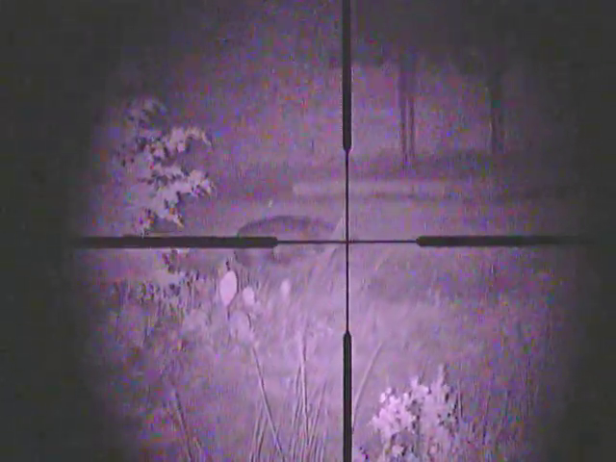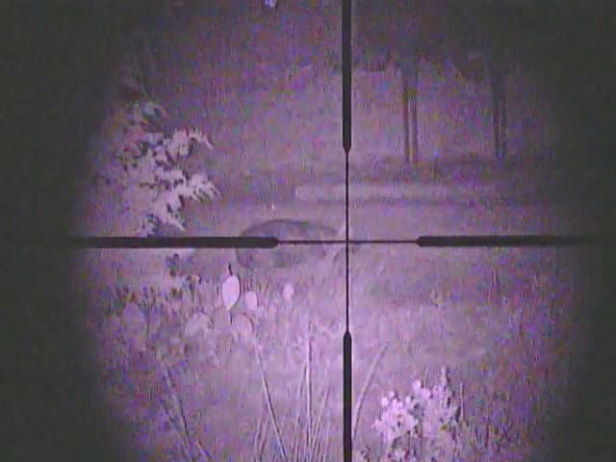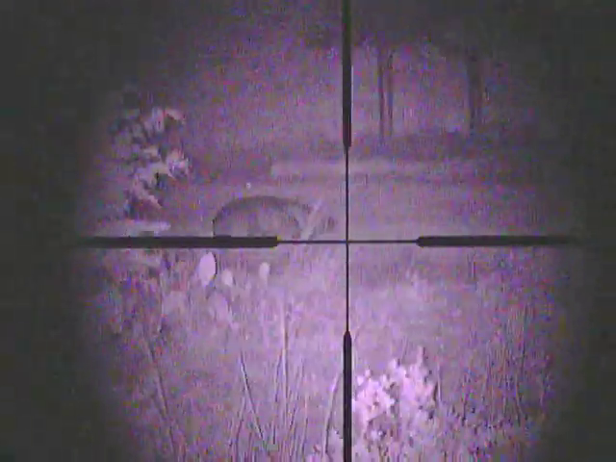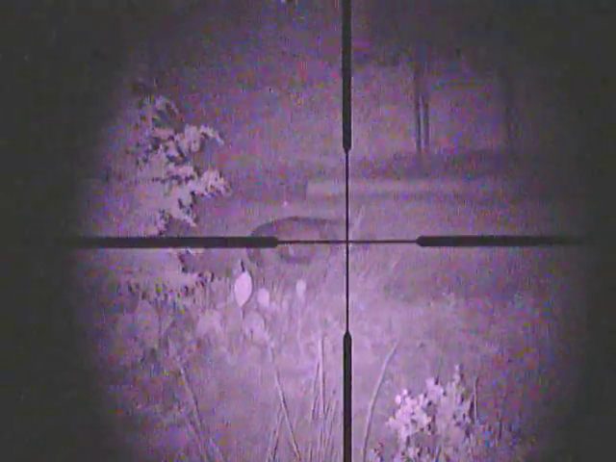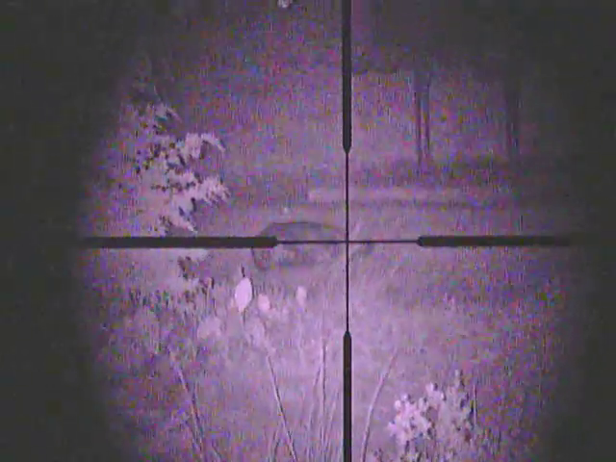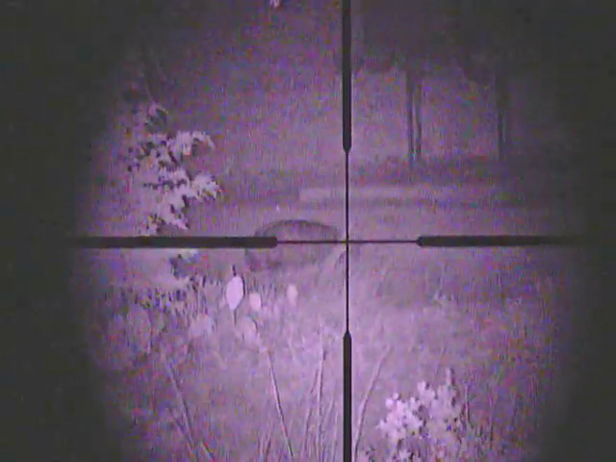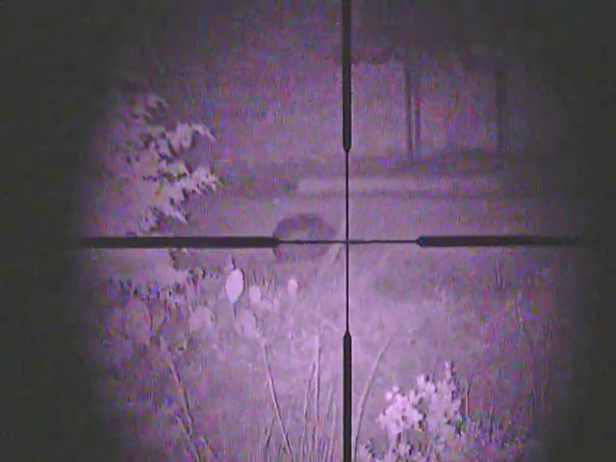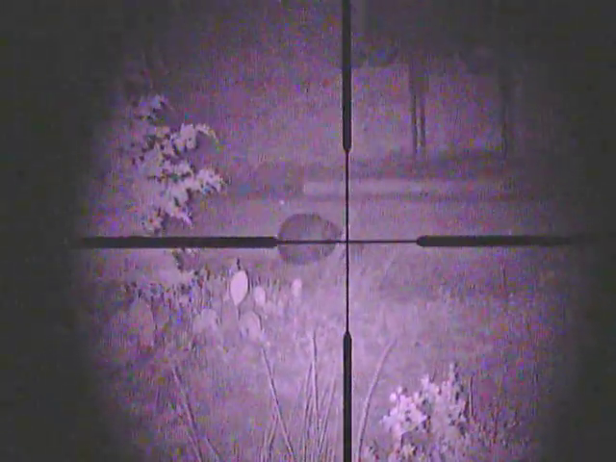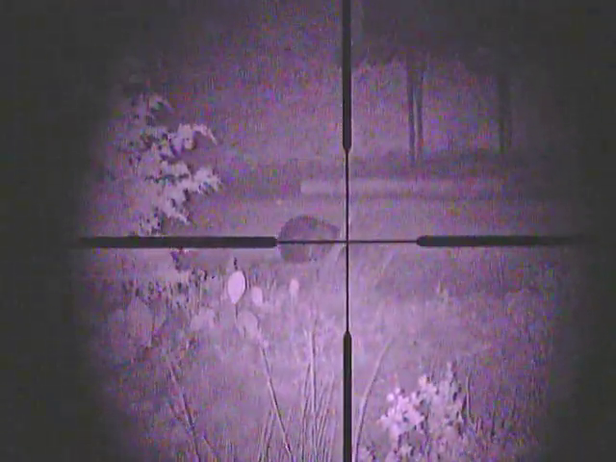I'm going to turn the IR light off. It's about a 100-yard shot, but the clarity on the DC 1000S is substantially better than the standard DC 1000. You can get a lot further distance out of it.